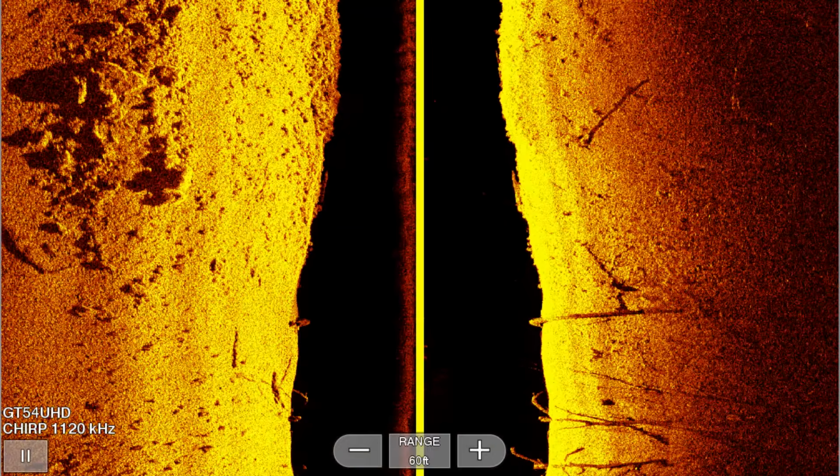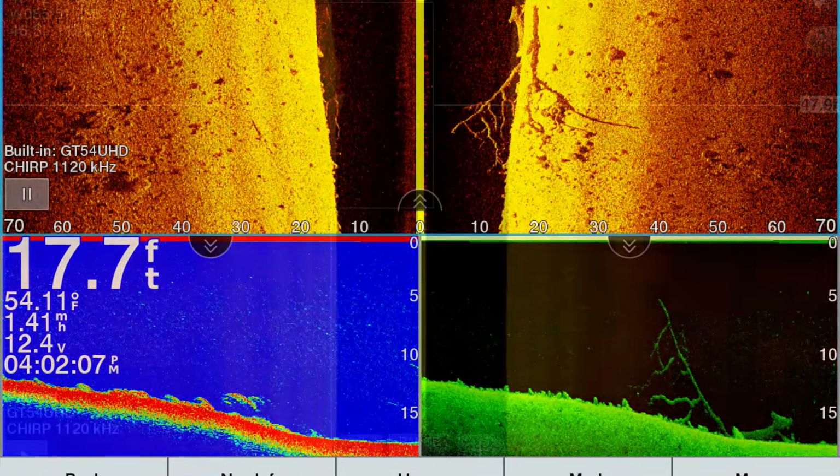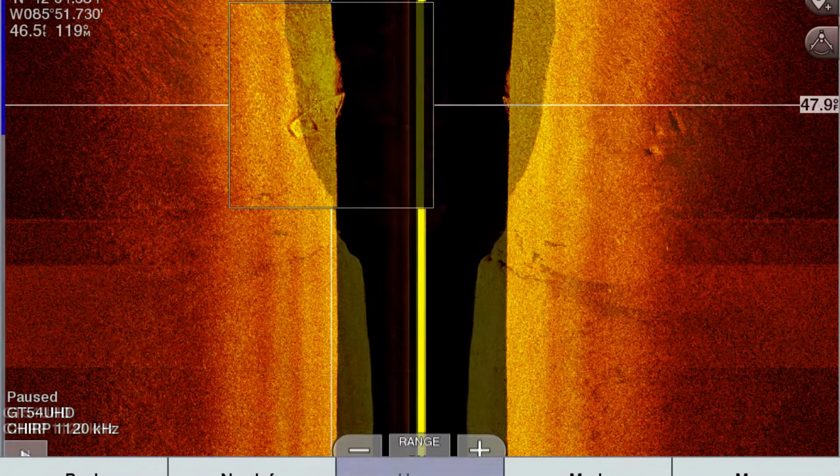Today we are going to be covering a topic that I see asked about all the time: the best side imaging settings for your unit, your transducer. Today we are going to be covering side imaging on a GT54 transducer, but do not worry, stay tuned, because in the future we are going to be doing other videos just like this for down imaging, 2D sonar, but also on other transducers such as the GT56.